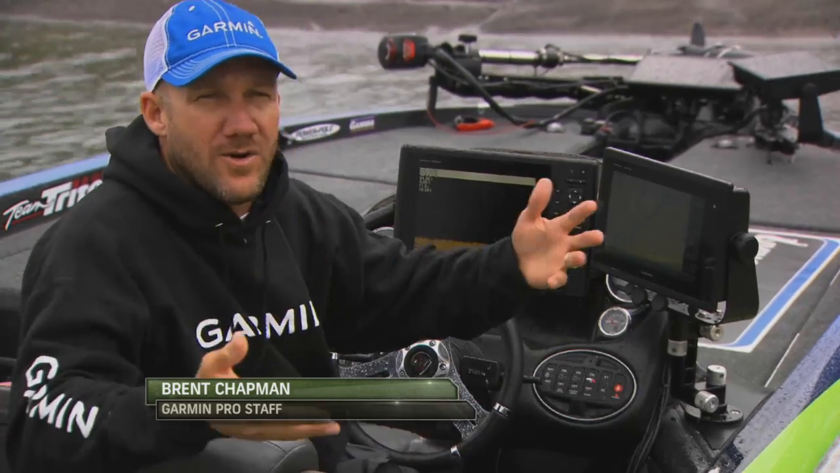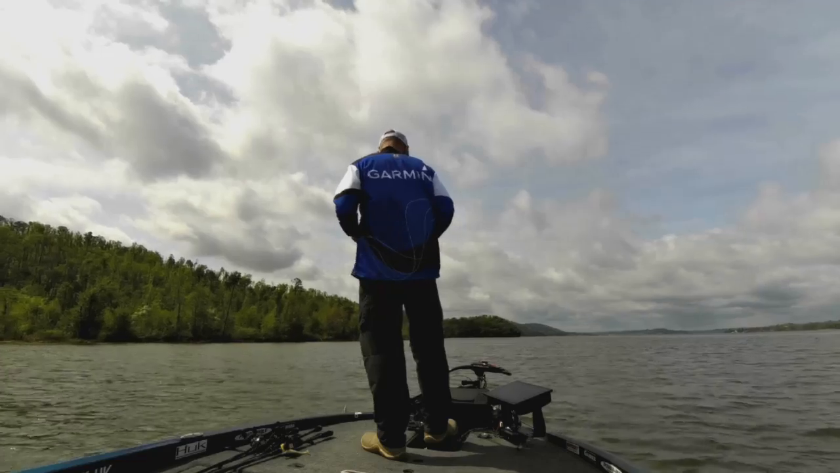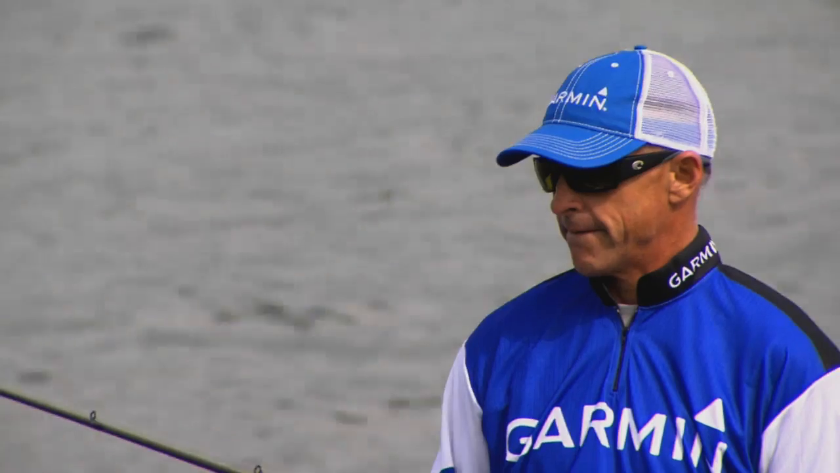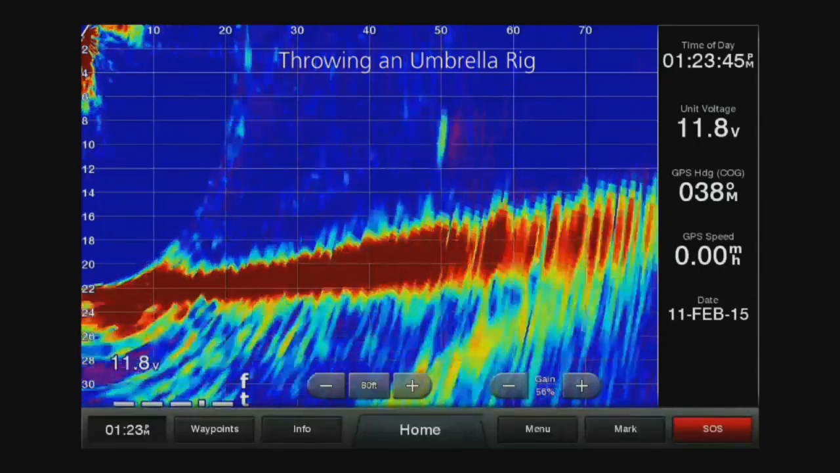I mean, of how we know how to use electronics to catch fish and to better find fish. It's changed how I fish. It gives me more confidence. The thing that I think Garmin's going to give me a huge advantage of is actually seeing things real time. What I see on my screen is what I'm casting at.